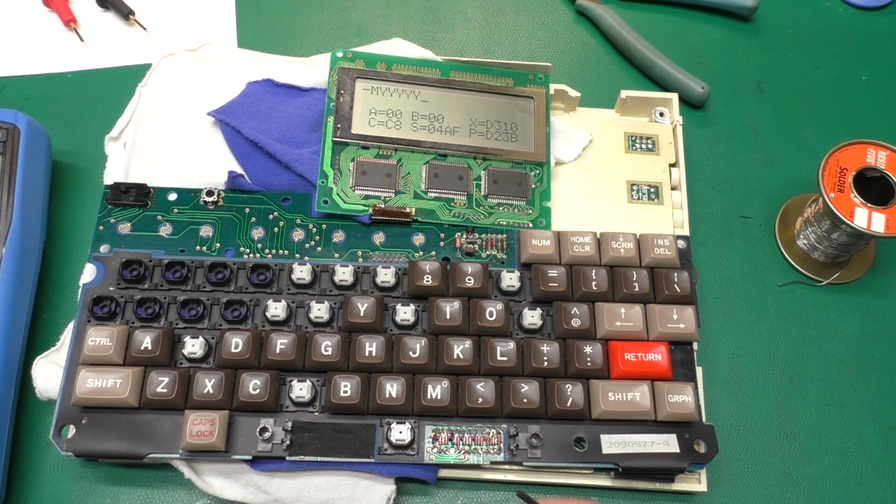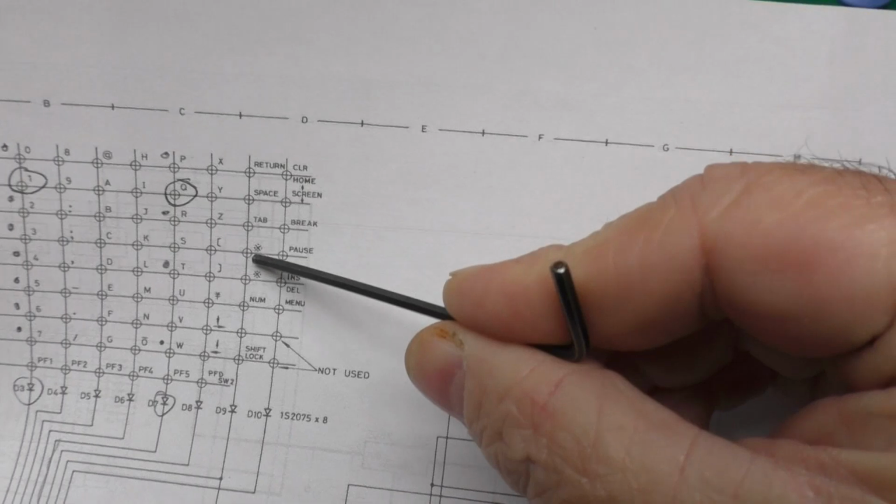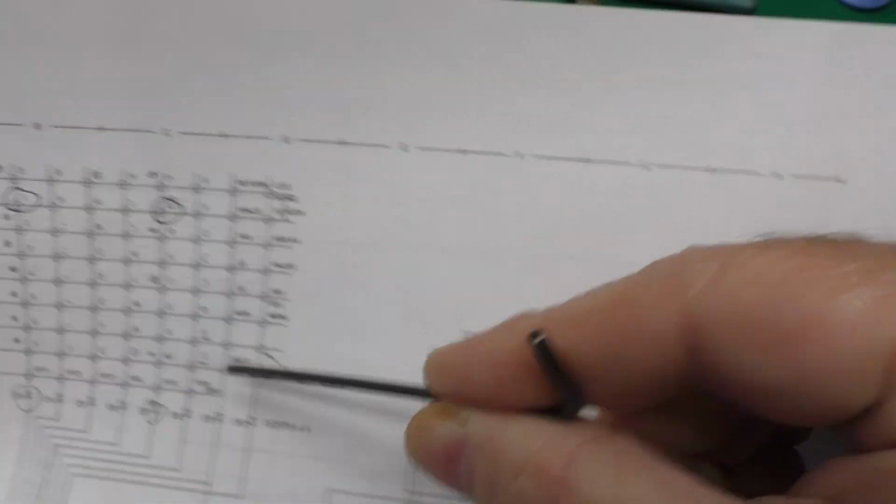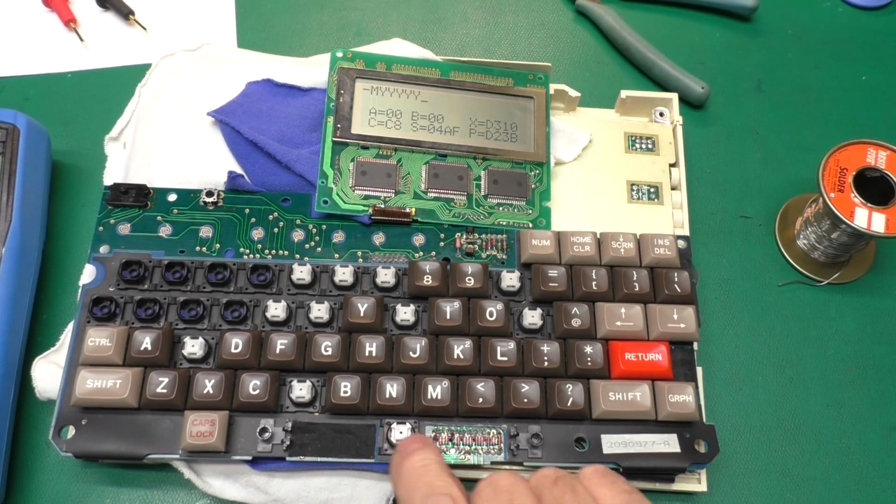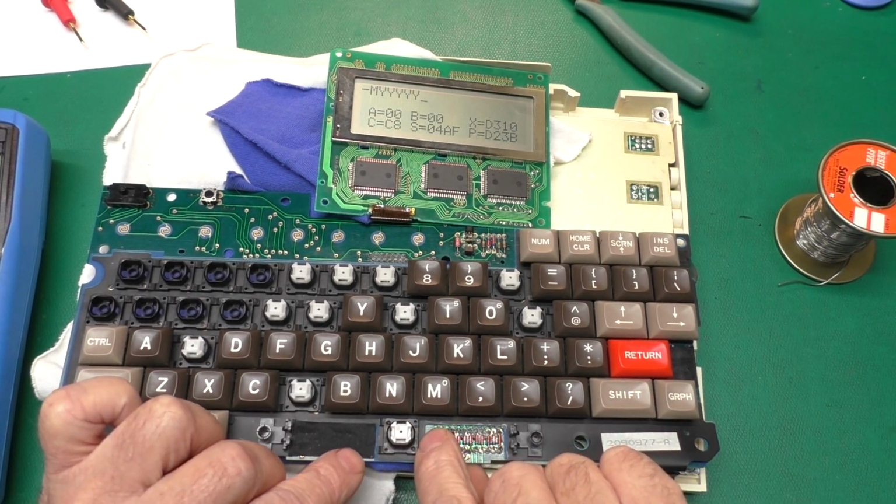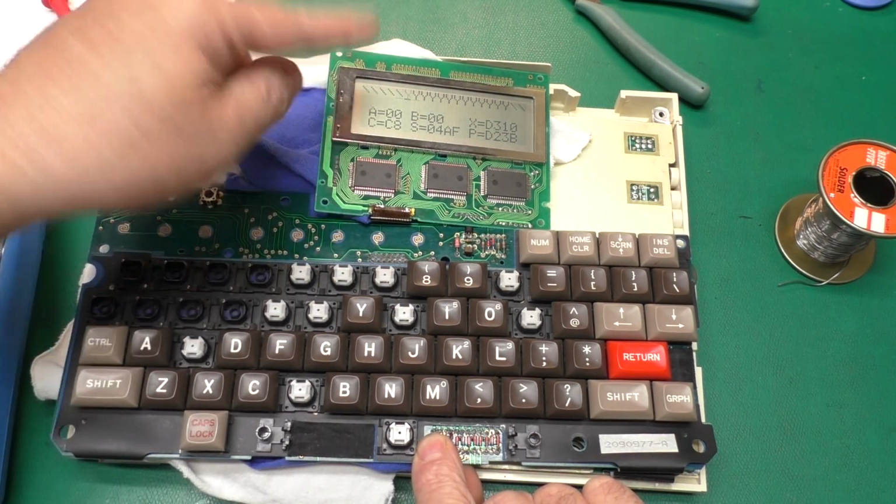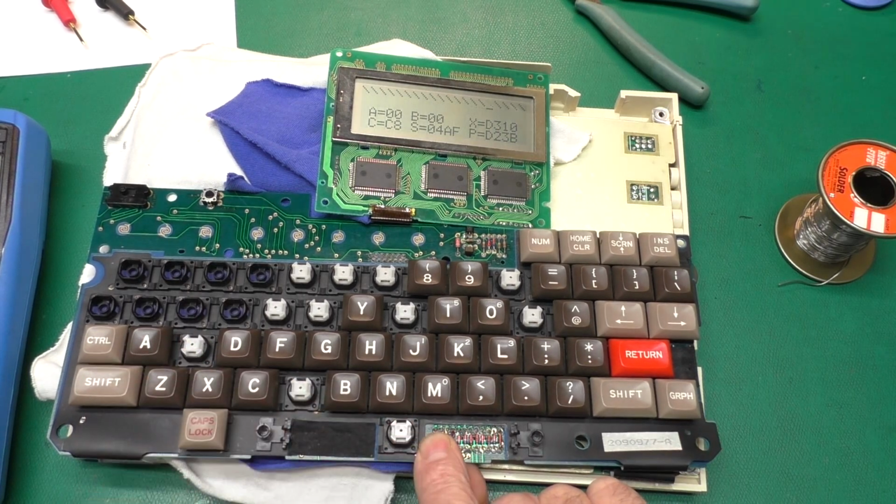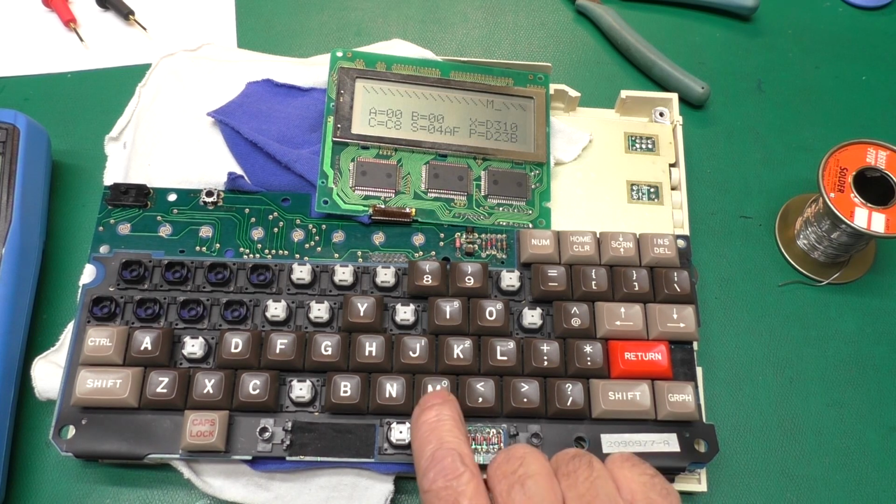Anyhow, out of all of these keys in this column, the only one that doesn't really seem to do anything when I press it in this screen right here, in the monitor screen, is space. Space seems completely dead. The other keys, for instance like num, print the wrong character, but they do something. Space does nothing. So I'm wondering if it thinks the space key is stuck down.